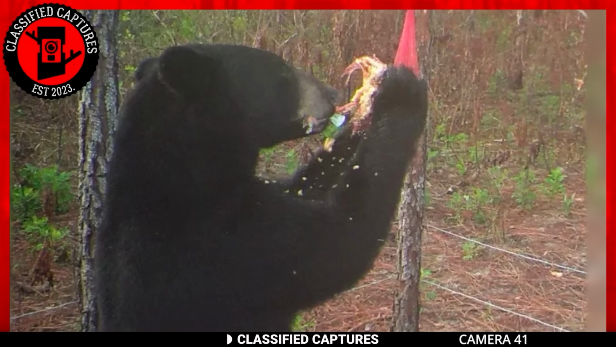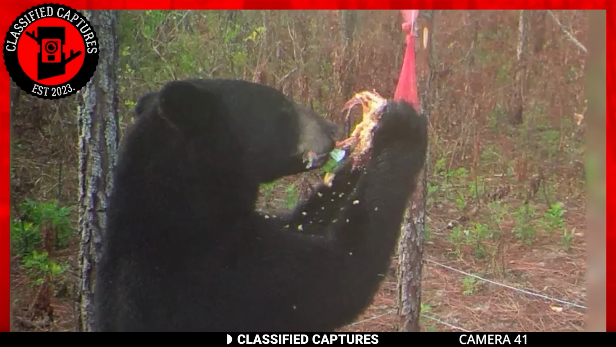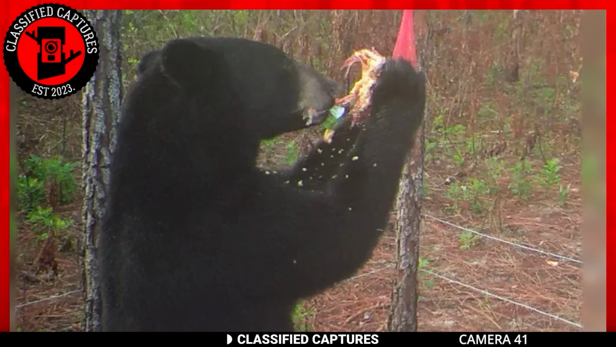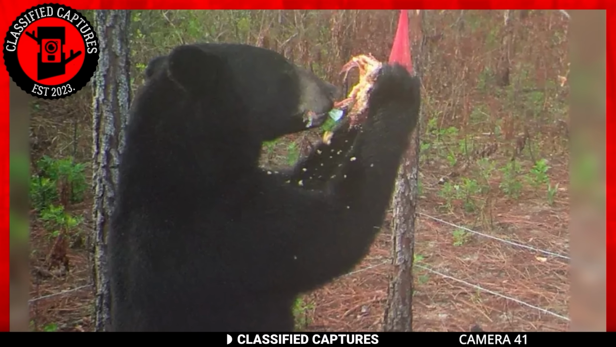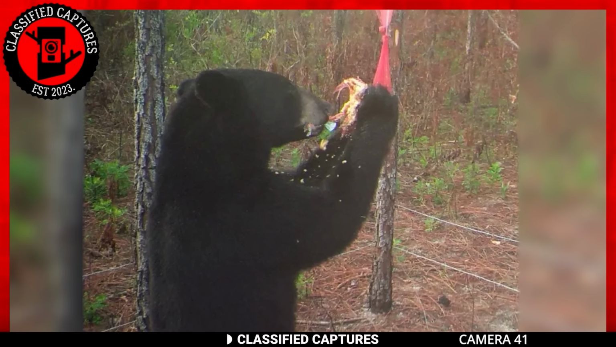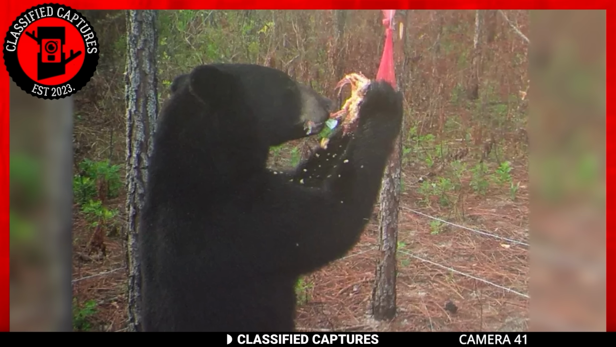It becomes evident that someone with skill and knot-tying expertise secured the food to the tree. There's no way an ordinary knot could withstand the full weight of a bear. Whoever was responsible for this must have possessed scouting knowledge, as their knot-tying technique remains intact, resisting the bear's attempts to undo it. As the bear indulges in its newfound delight, crumbs of food cascade to the ground, offering a glimpse into its voracious appetite.